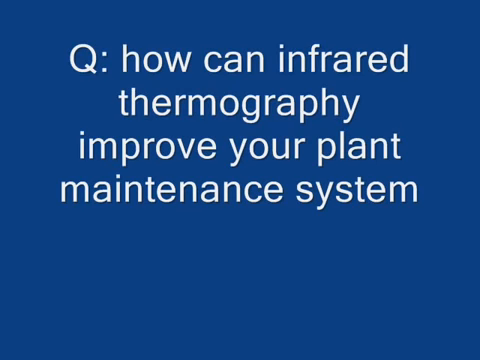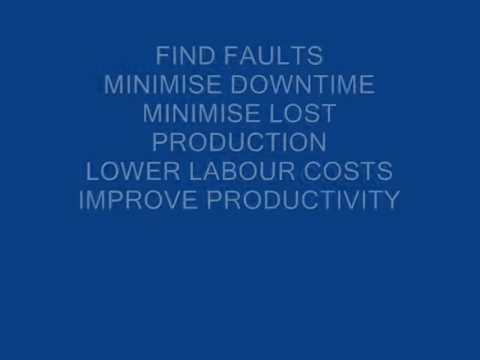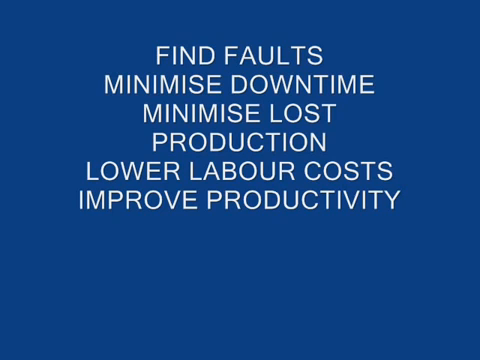Question: how can a Calleri Group infrared thermography inspection improve your plant's maintenance system? Answer: we use a state-of-the-art infrared camera to view equipment under load. This allows us to see potential problems which are invisible to the naked eye and other maintenance techniques. We use the information gathered in a plant survey to compile a detailed report which is presented to the customer, outlining the fault, possible causes and solutions.